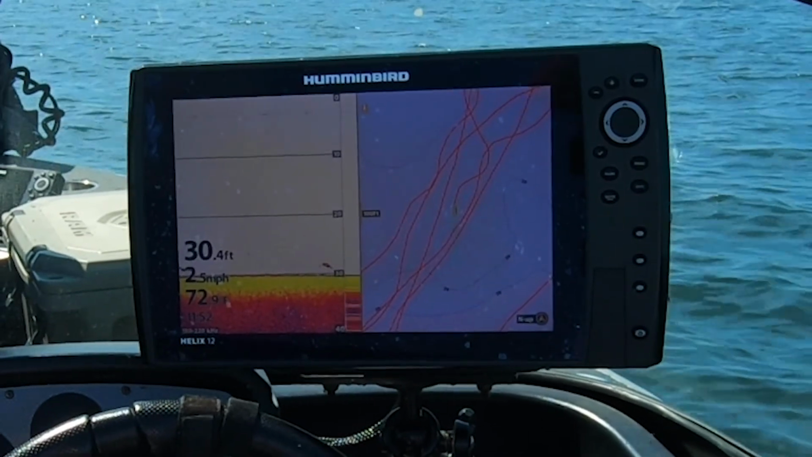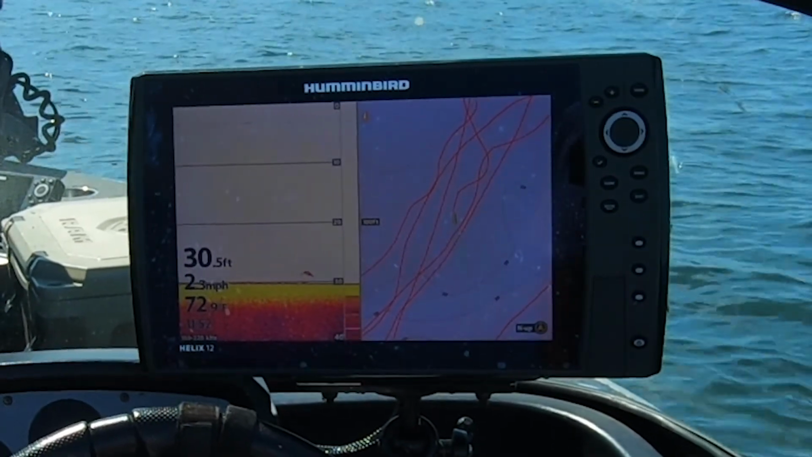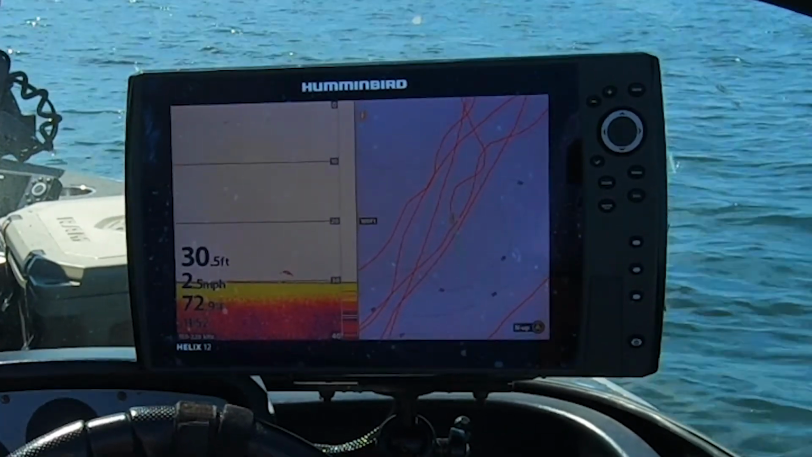Number one is when they're active. When fish are up and active, they're really easy to see. That's when a fish is up off the bottom and it draws us a little bit more of an arc and it's got really good color in it. That's an easy one, right? That's for sure a fish.